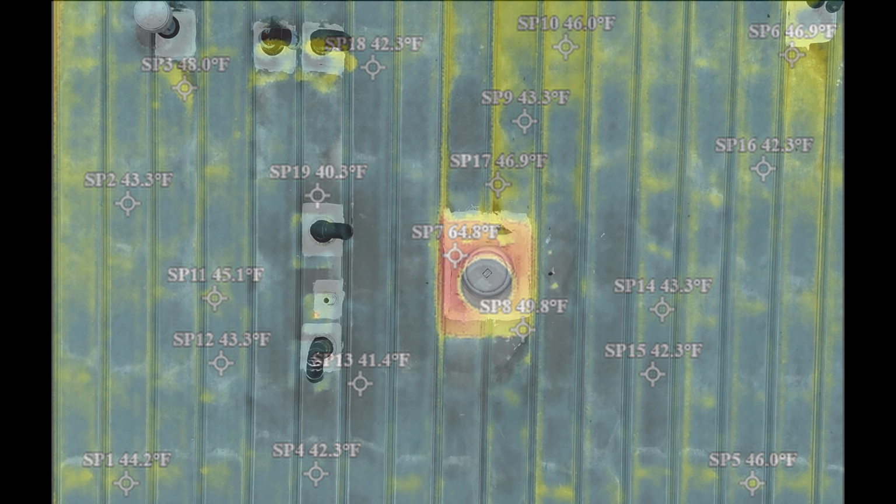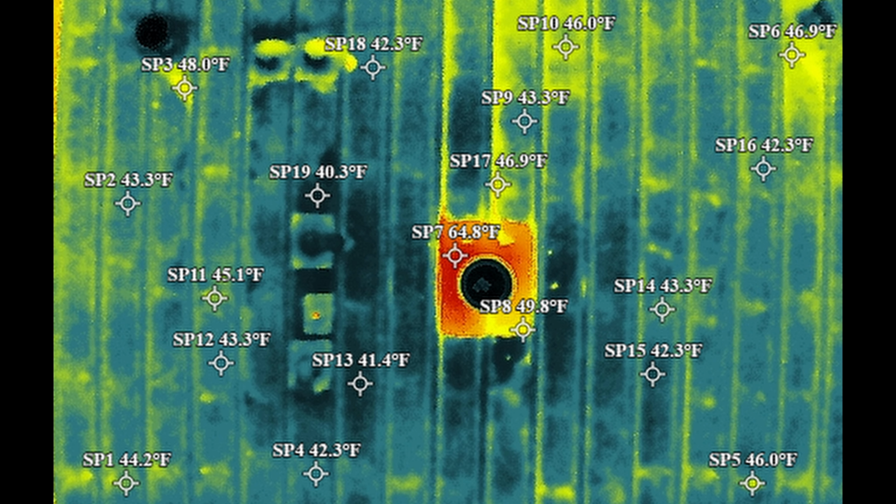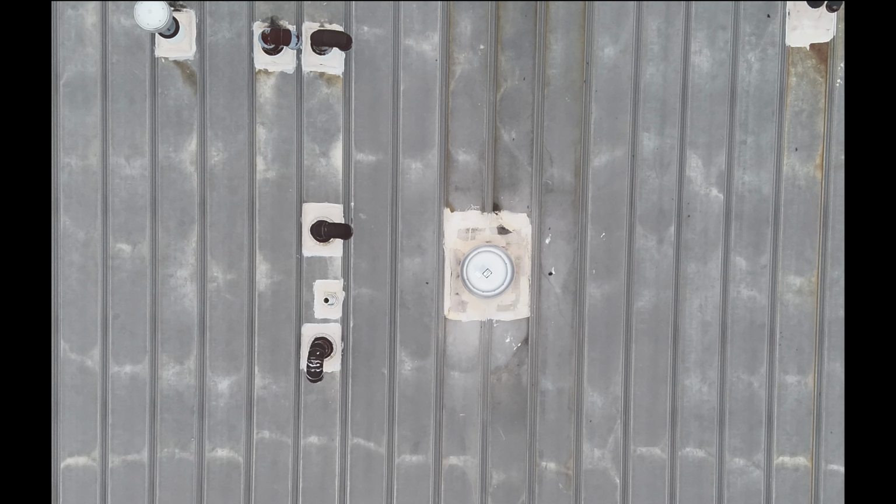So it's one of those things where we're trying to interpret what we're seeing here as being problems or not. This roof definitely has problems. There's no question about that. So there's a lot of yellow, a lot of yellow that's concerning. The red is very concerning to me. If I go back to the photo again, it all pretty much looks normal.